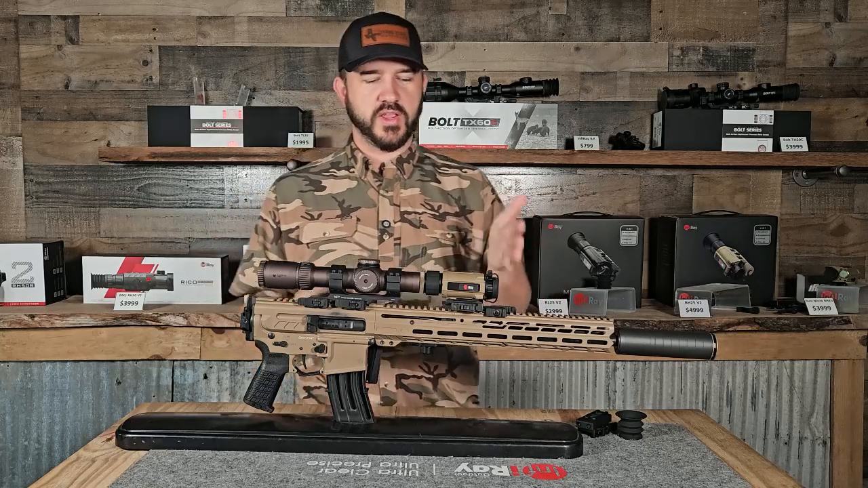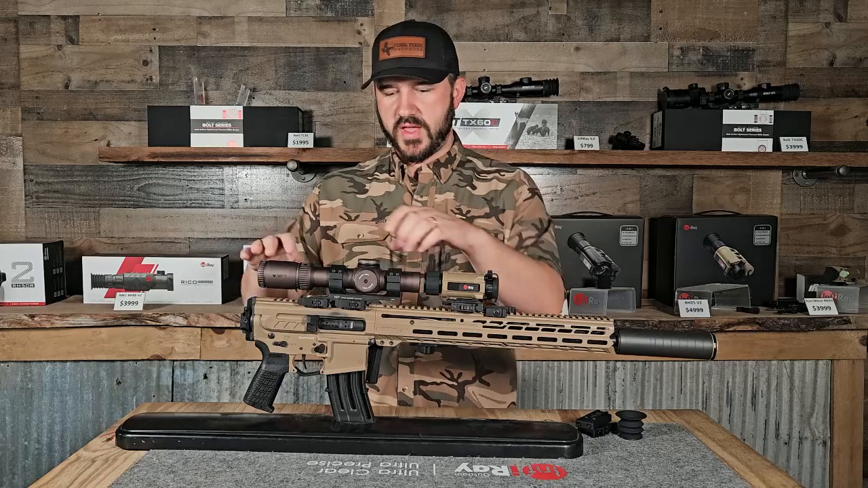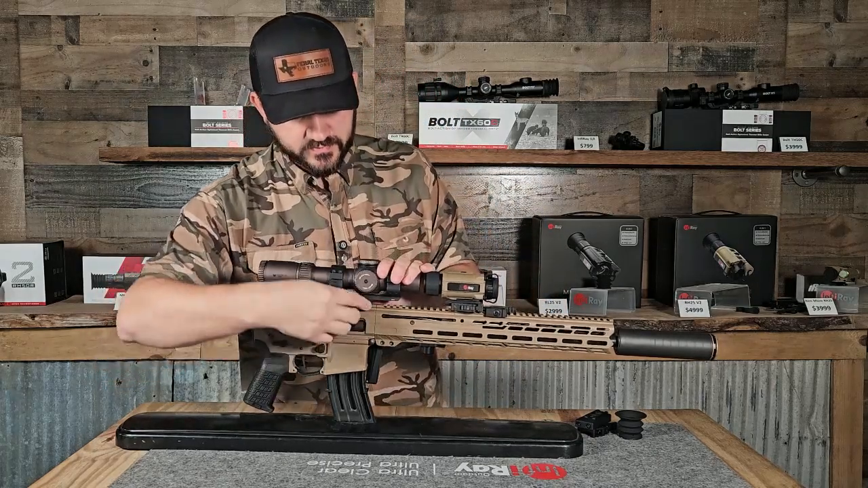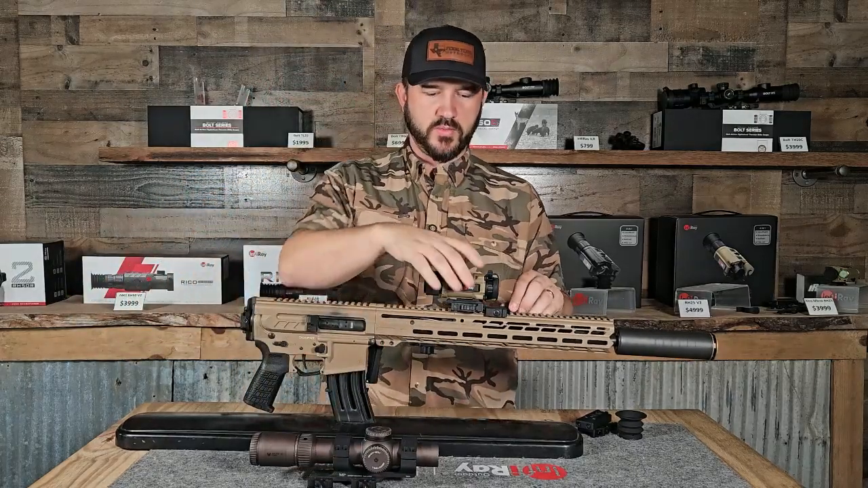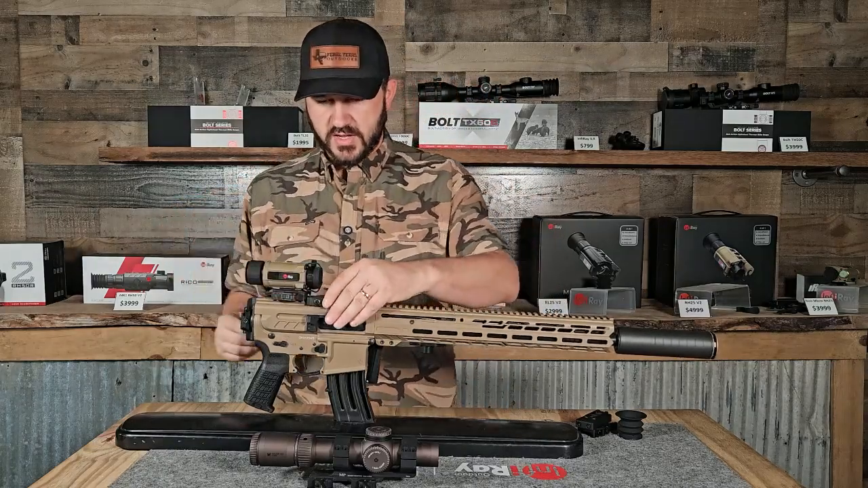So we're going to start running into our different configurations now with this, and then we'll go over some different specs that are also additional here to the V2. So I'm going to remove our scope. If you guys do have some QD mounts, and this is something that you want to do, we're going to move this out of clip-on configuration, and we're going to show kind of what we look like here with weapon dedicated mode.